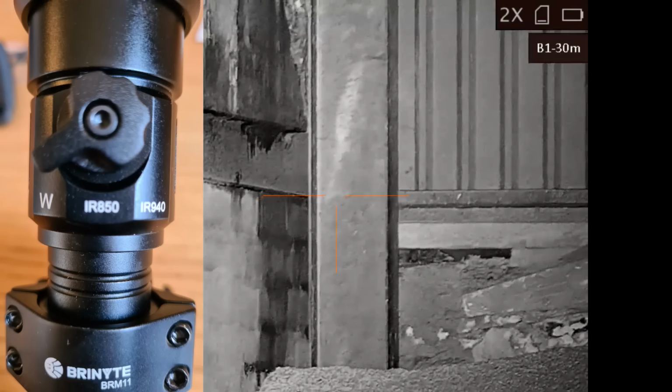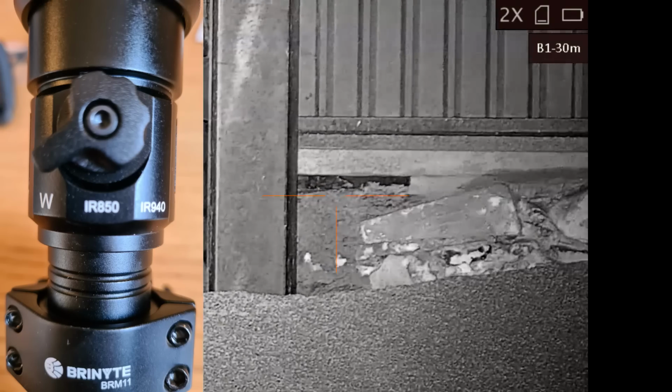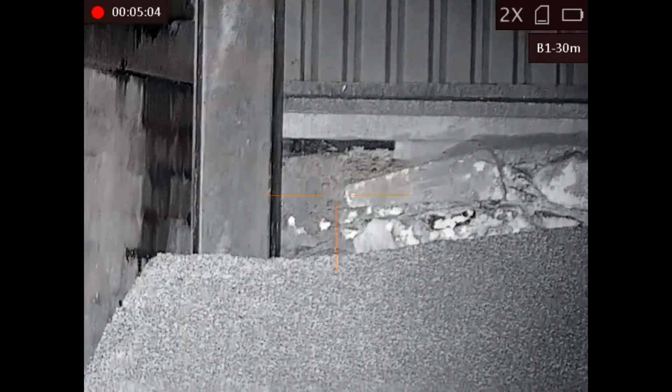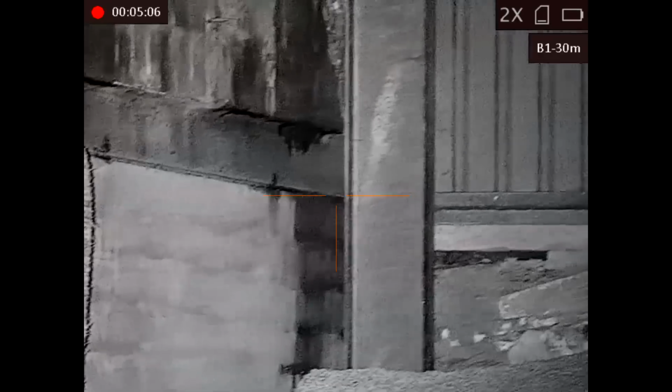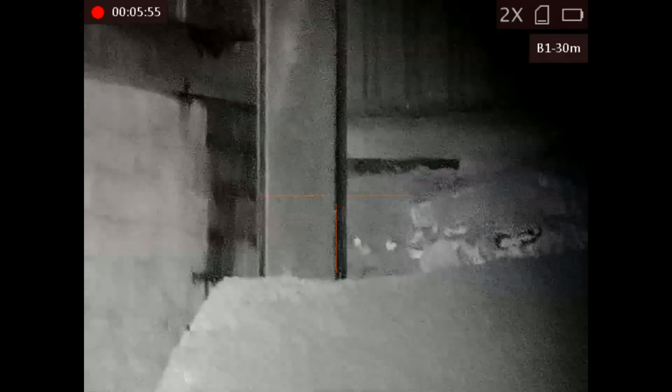Then flick the lever over into the center for the brighter 850 nanometer IR, which is about 25% more effective with digital night vision devices. And then lastly, I pop it back over onto 940 nanometers to show you the difference.